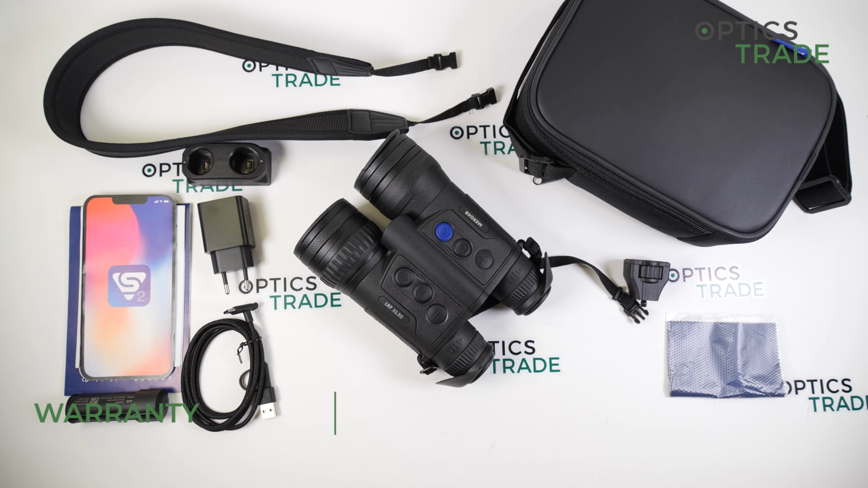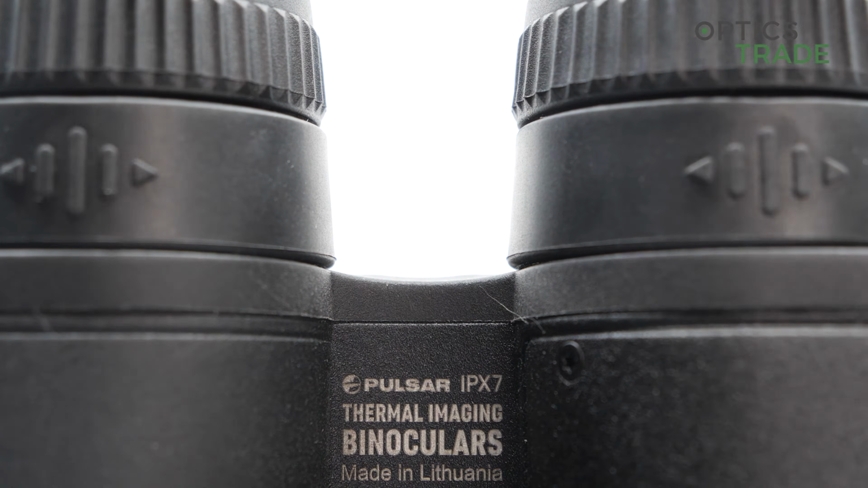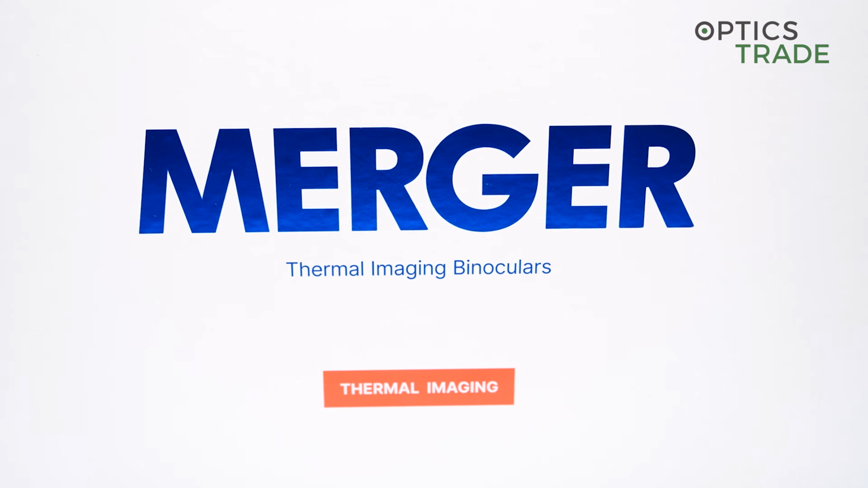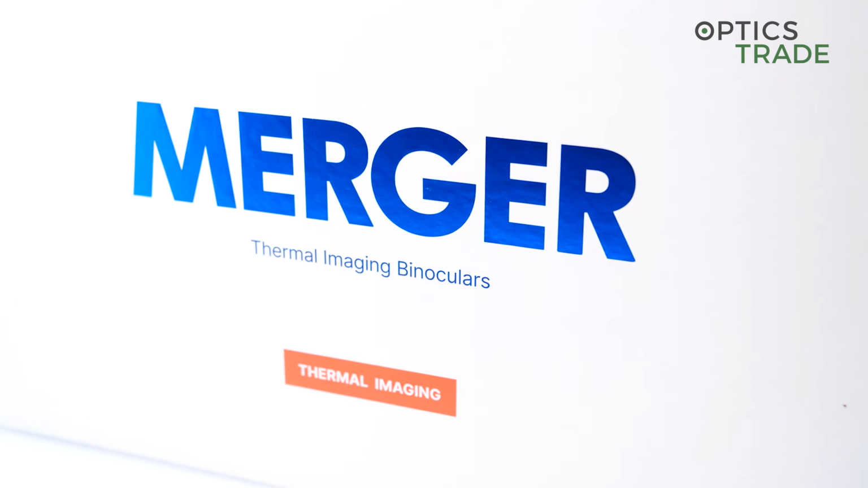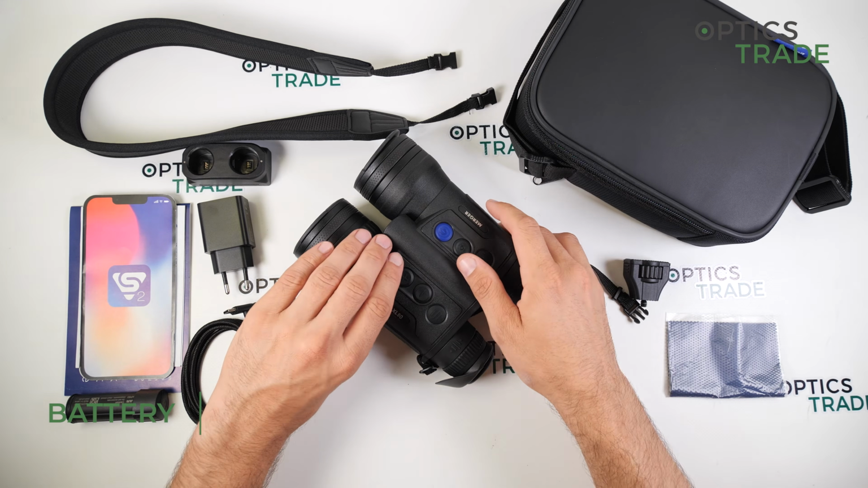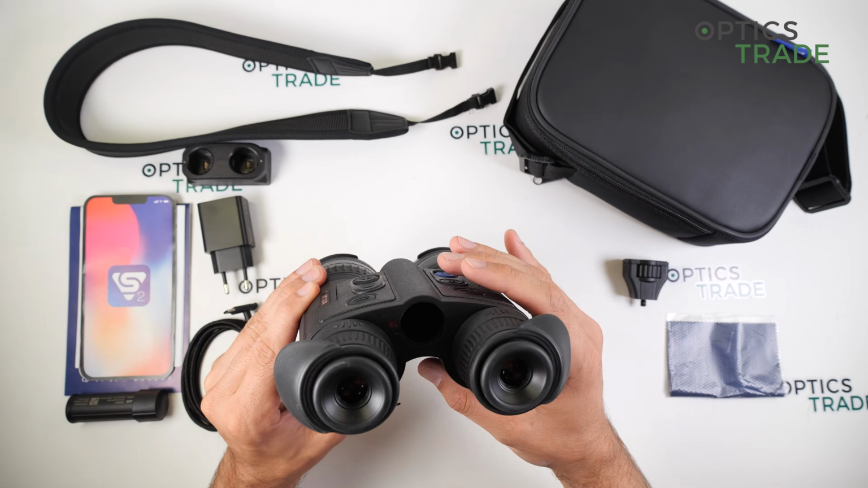The device is made in the European Union, in Lithuania, and it comes with a 3 years warranty. And what is also great is that the service department is also in the EU, in Lithuania. So for the warranty, it's really nice that we don't need to send it to Asia or similar.